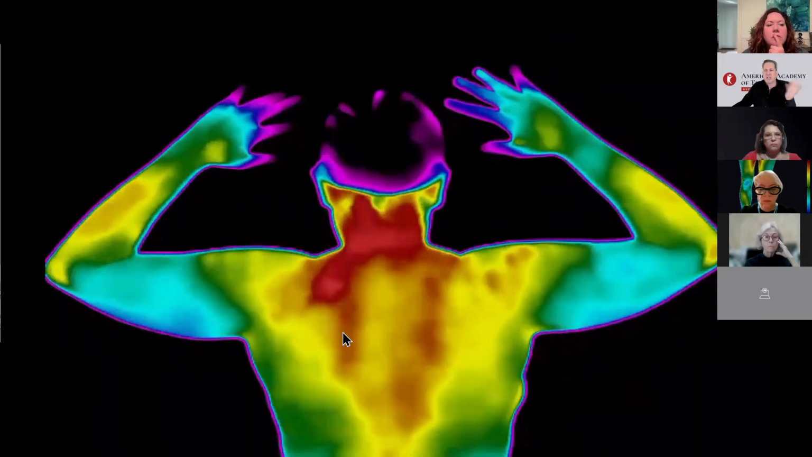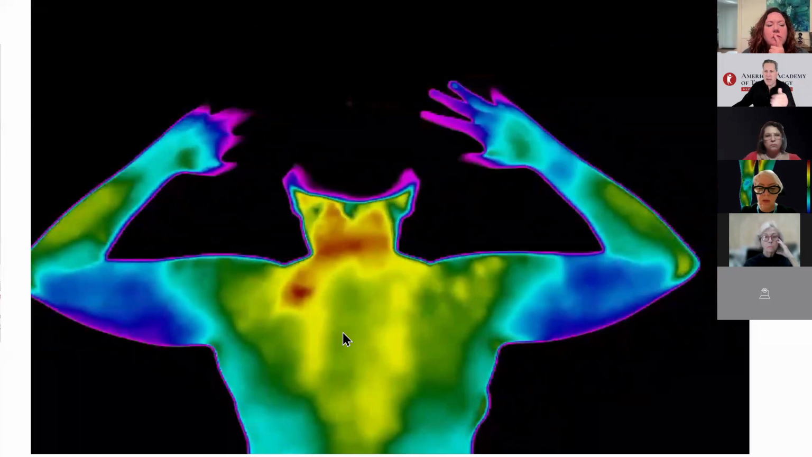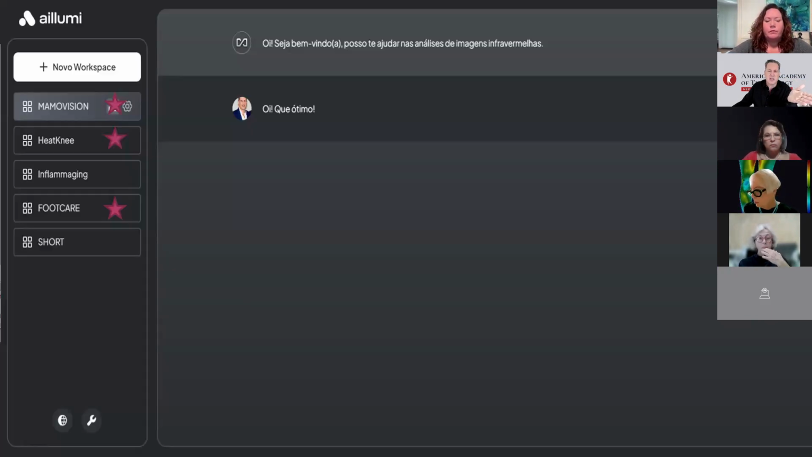Both the doctor and patient can follow along in real time. The doctor can quickly palpate and examine other areas guided by infrared technology. It's easier than medical ultrasound, faster and safer, and it's done at the beginning. This is the true medical evaluation. This is infrared image in action.